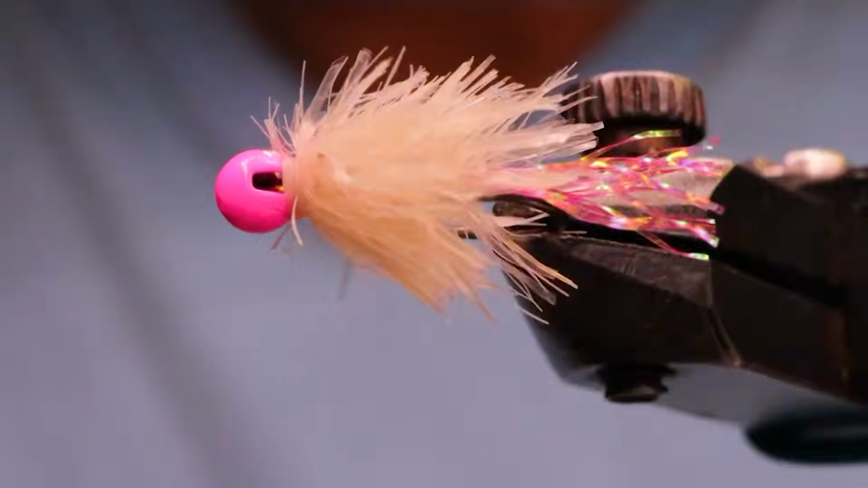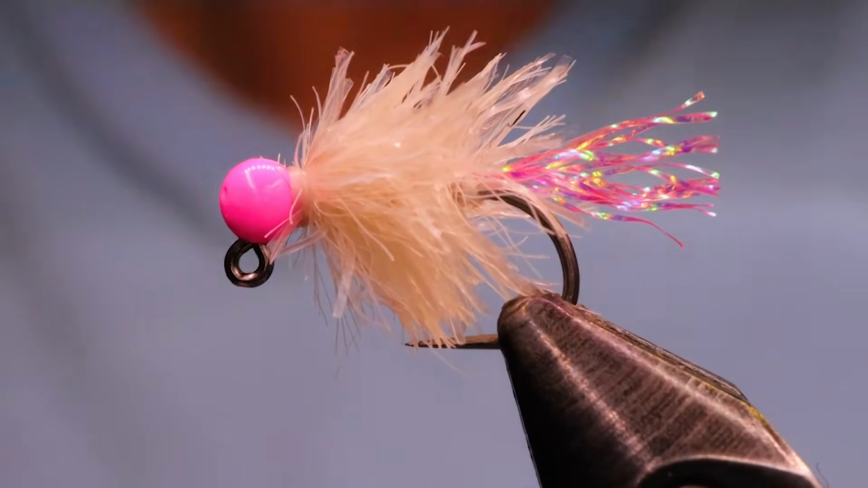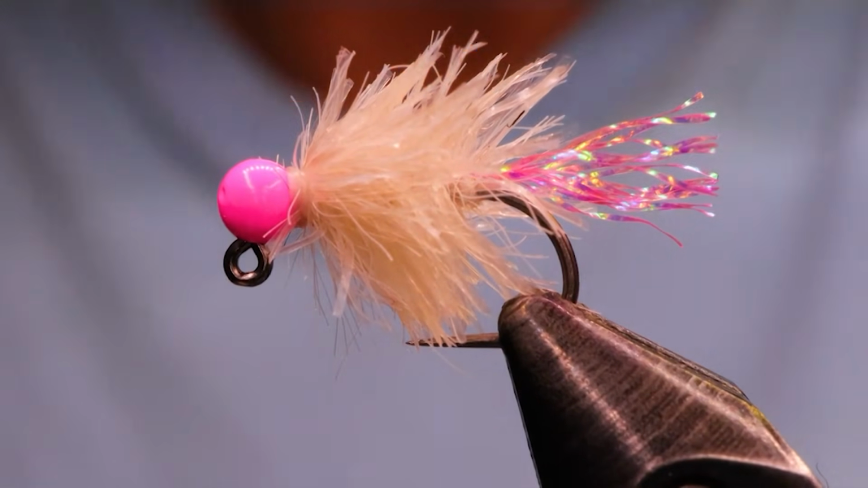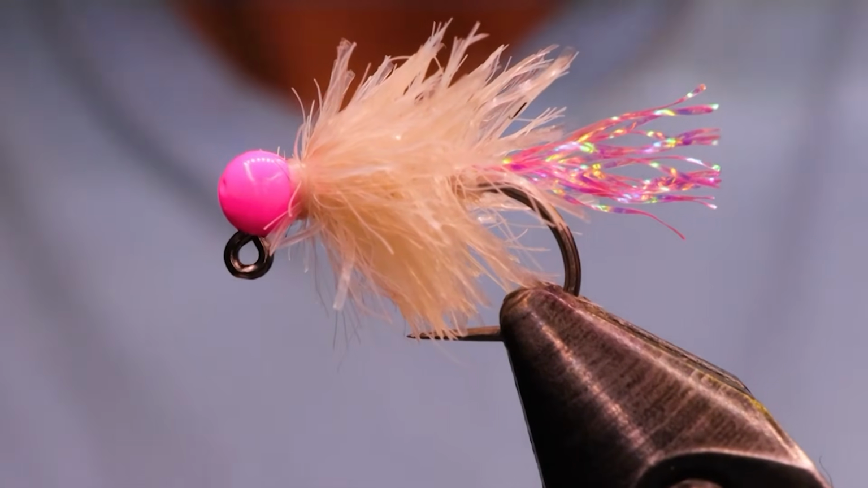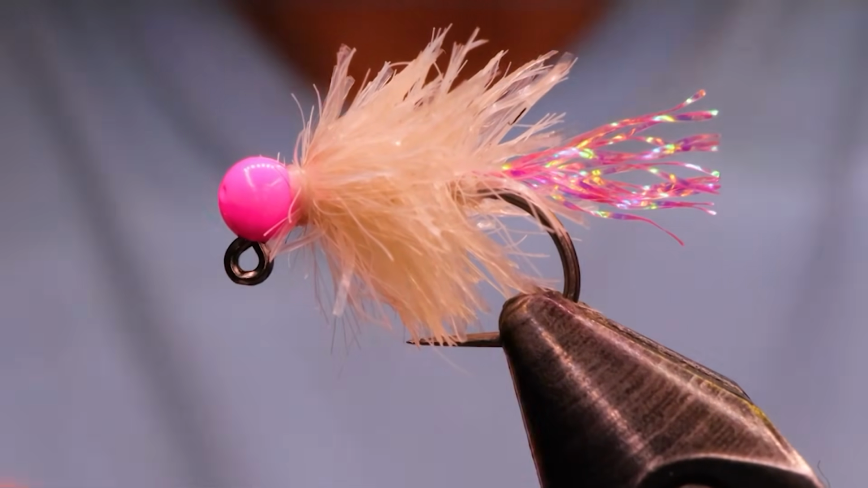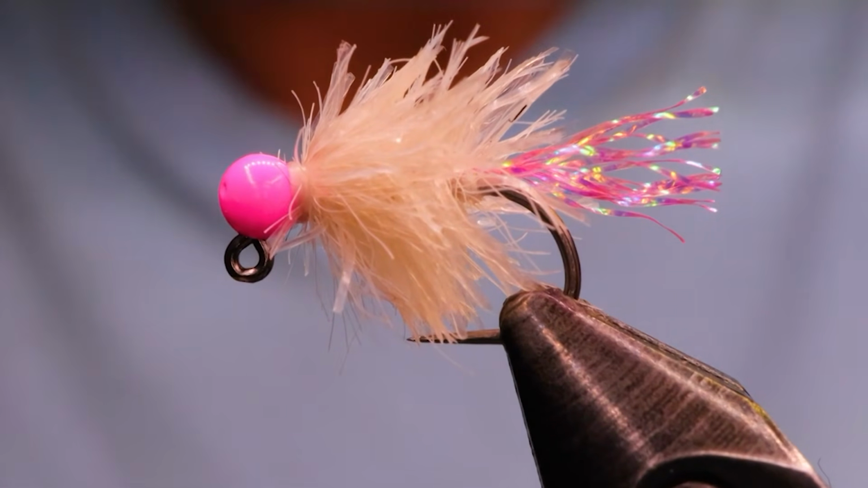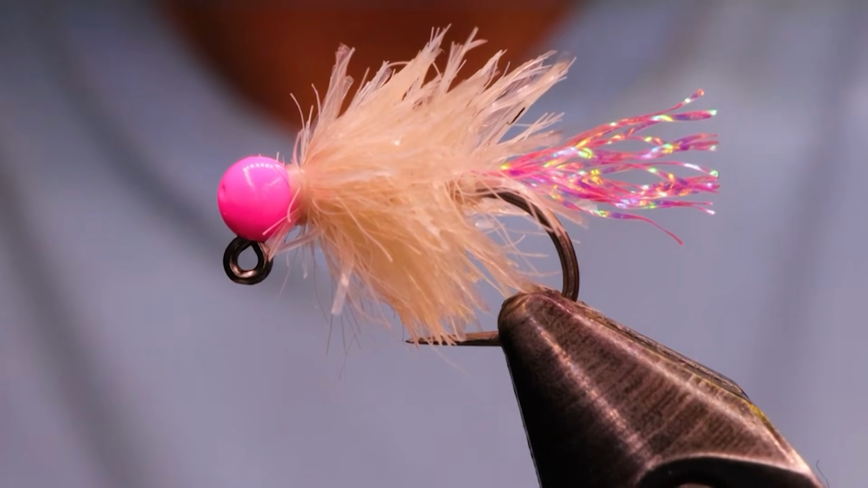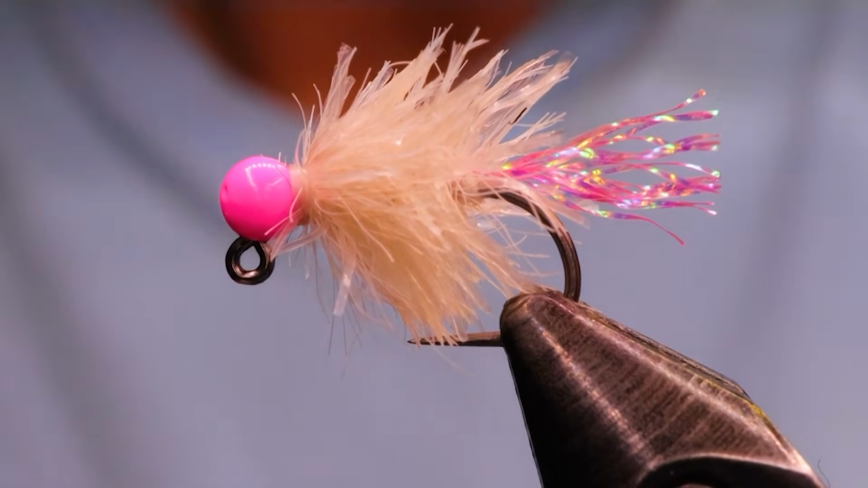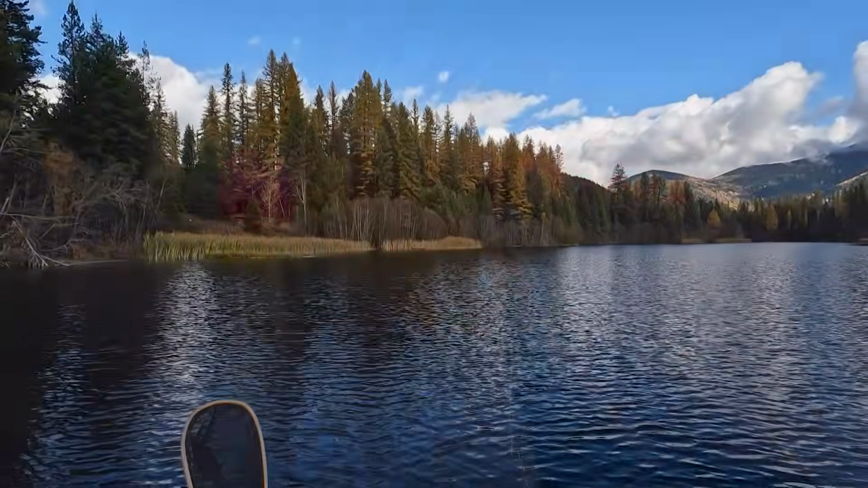So make sure you give that a try in multiple colors. You can use pinks, yellows, oranges, greens. I never have enough green in my box. And then combine the colors, green and pink. Use them on any line. This one, obviously, use it on probably a floating line. But if you do the unweighted ones, I use them on everything from a hover line to a Type 7. And that's it. The blob does the job.